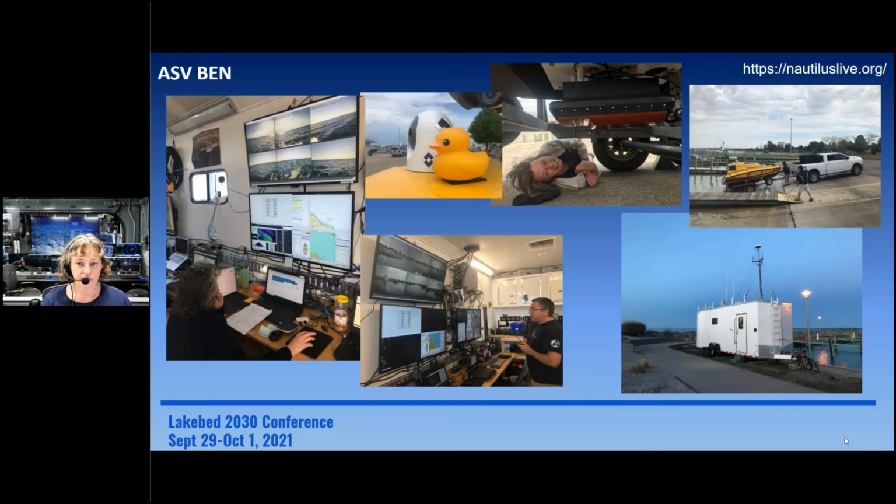So just to talk a little bit more about ASV Ben, it is an autonomous surface vessel. On the top right, you see it as this little yellow boat. It has an EM 2040, and the top center is my head under the 2040 checking it out. So it's a small sonar for shallow water mapping. When this little boat is in the water, our captain on the Nautilus thinks it looks like a duck. So there's a little ducky attached to the top now.